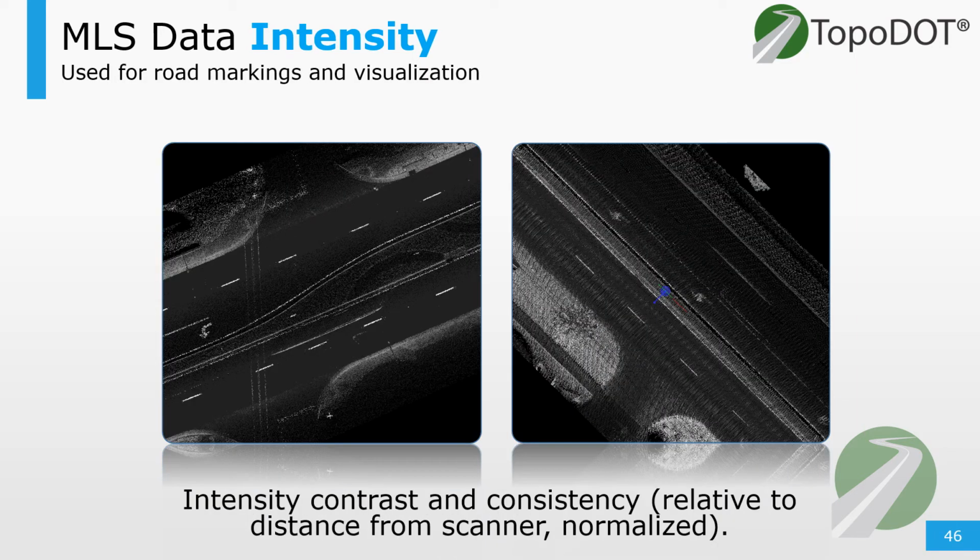Looking at intensities, having a consistent intensity value across the swath of the data is very important. Not only does this allow for more automation, but it improves the user's ability to understand what they're looking at. In the left image, we can see clearly how the intensities stay consistent from sidewalk to sidewalk.